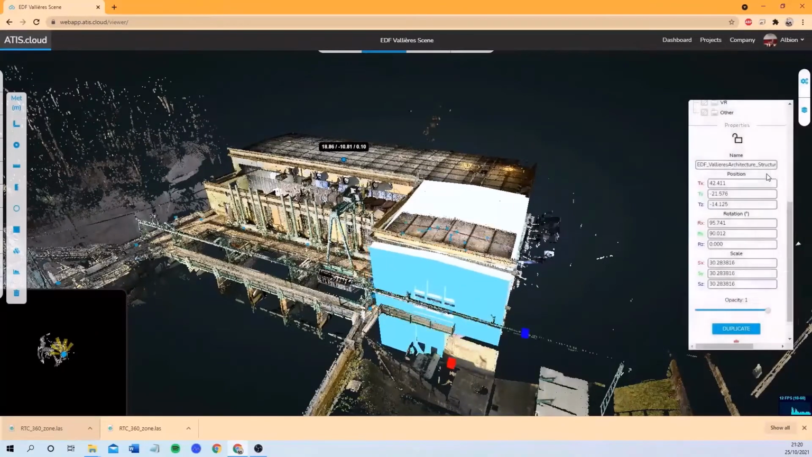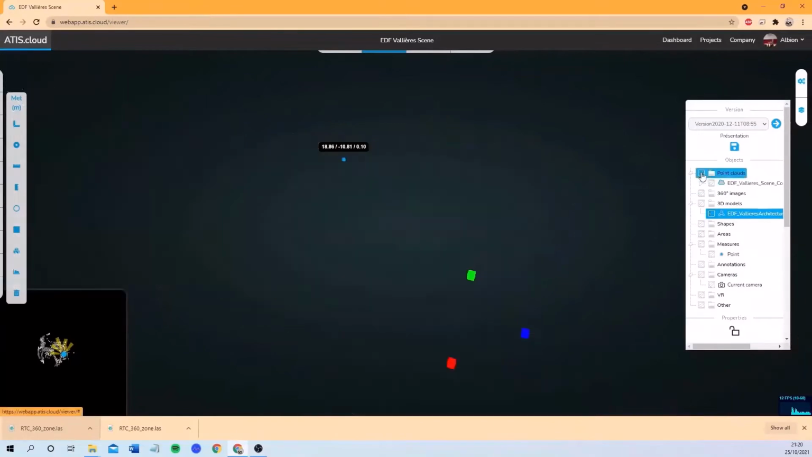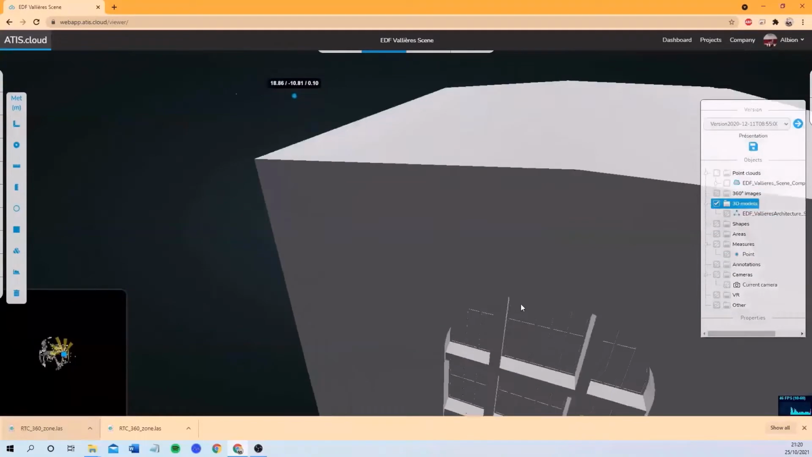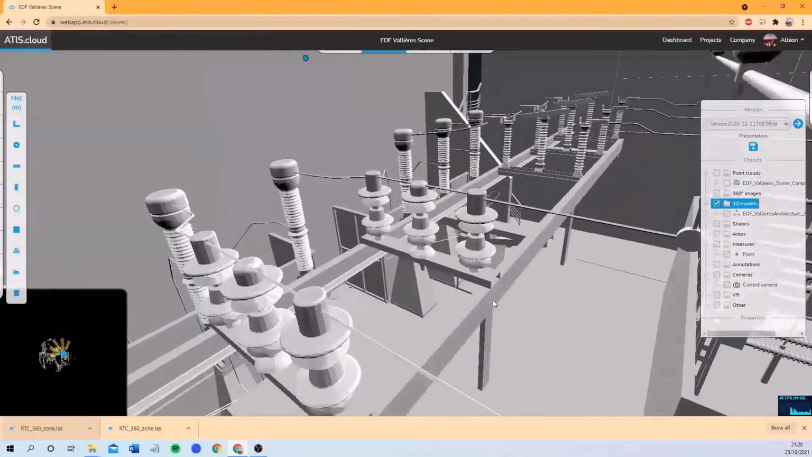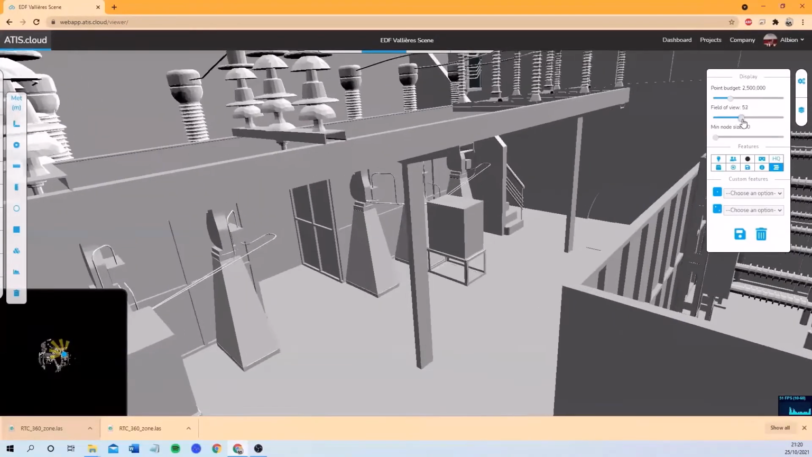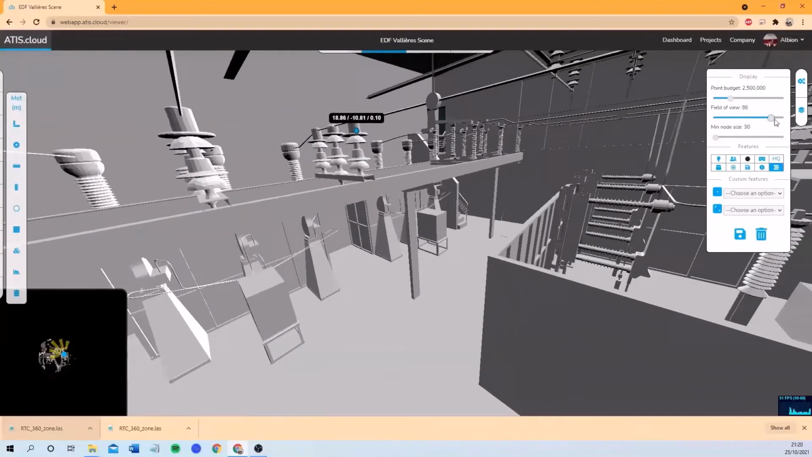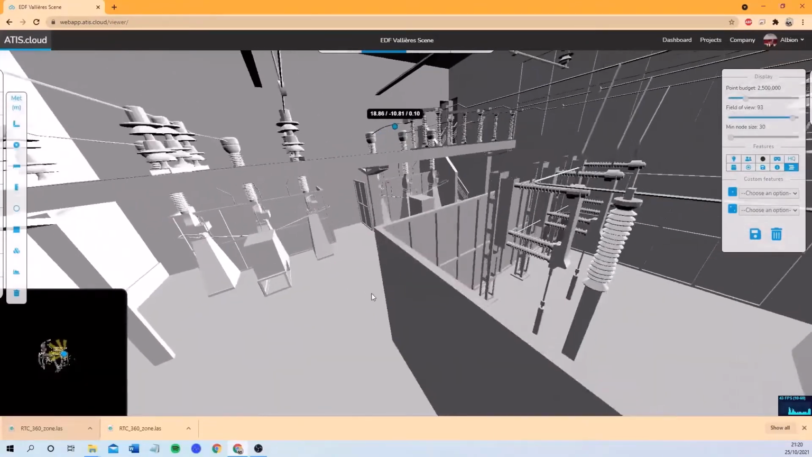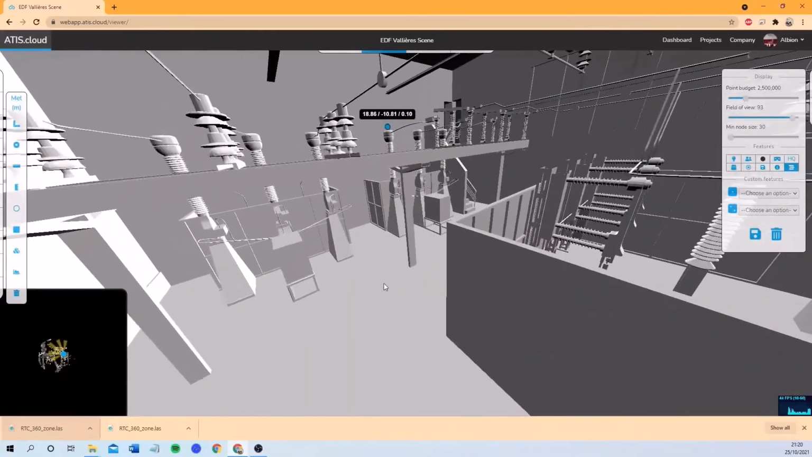And let us see what's inside this 3D model. So now we'll be going inside and see how the 3D model looks. On ATIScloud you have other parameters where you can change the field of view. So here, to have a better view, I'll change the field of view so I can better understand the environment over there. And I can do measurements on the point cloud or on the 3D model.